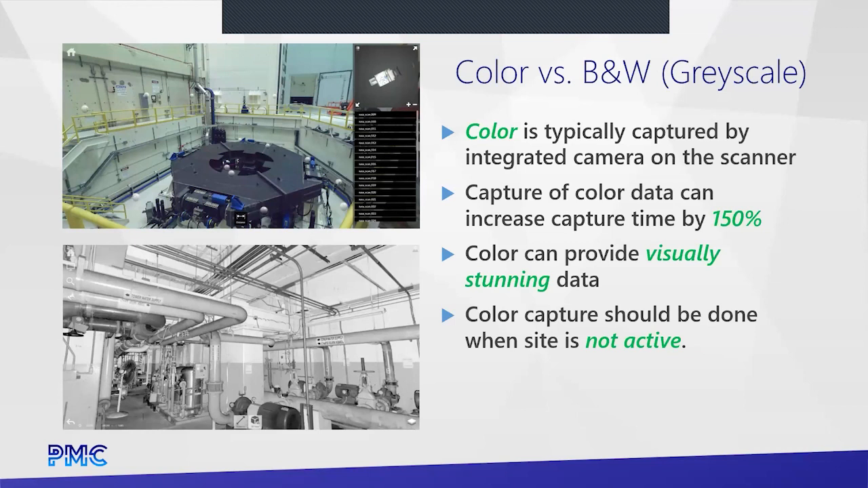Anything that has color capture is being done with a secondary camera. So the point cloud you pull into Revit or AutoCAD or whatever will look colored, but that's because a secondary camera was used to capture that color information. That's not actually the laser capturing the color.